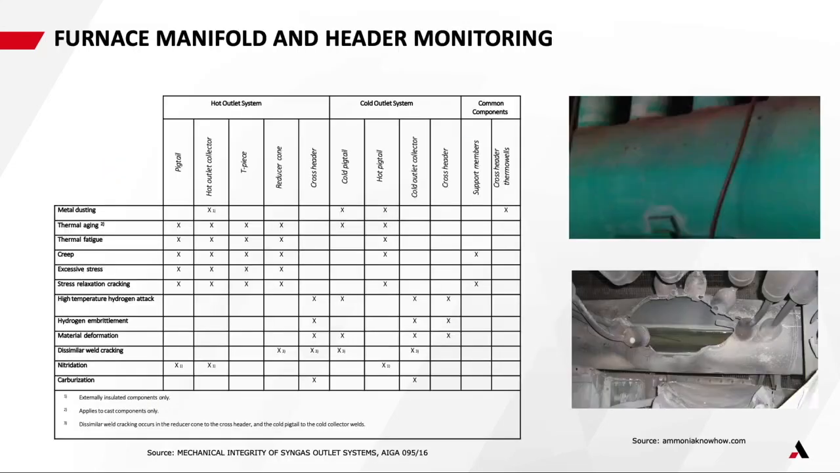And you can see this is a nice table from the AIGA document on the mechanical integrity of syngas outlet systems. You can see that the various issues with hot outlet systems and cold outlet systems and those common components, they really are susceptible to different failure mechanisms: metal dusting, thermal aging, thermal fatigue, creep, excessive stress, stress-related cracking, and more. So monitoring of these is probably quite an underappreciated area of these high temperature processes.